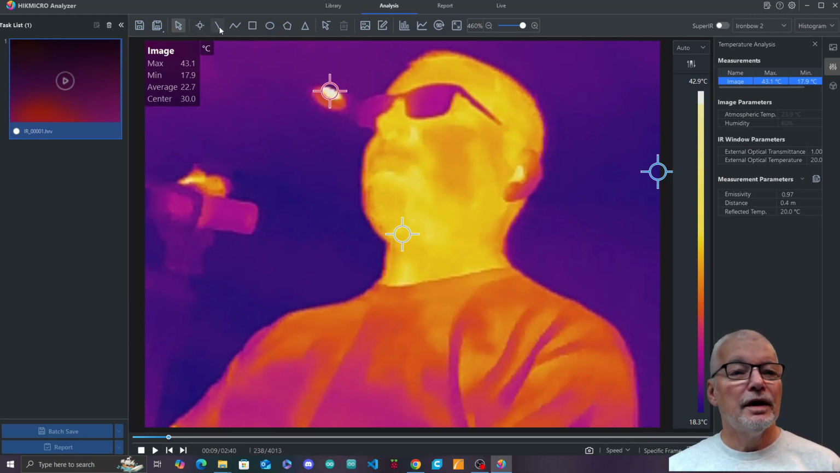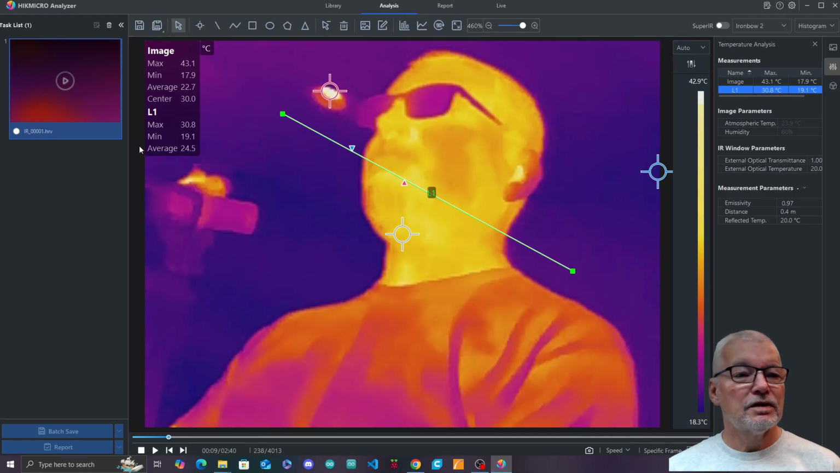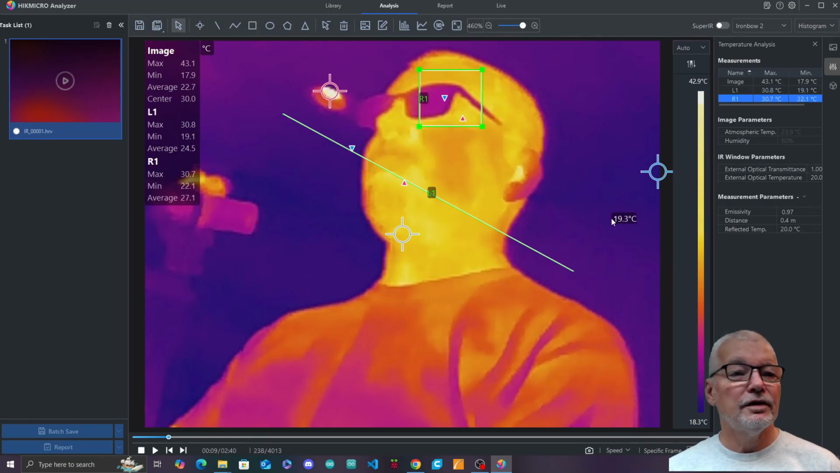So we could do a line. We can see the line is a maximum of 30 degrees, probably right as it goes across my face. Minimum of 19, which is about the room temperature, and an average of 24.5. That's pretty good. Overall, there's the image information and it's highlighting the spots for this particular frame. You can also do a box, so we'll just take an eyeball there and you get the same kind of information in the rectangle, min, max, and average.